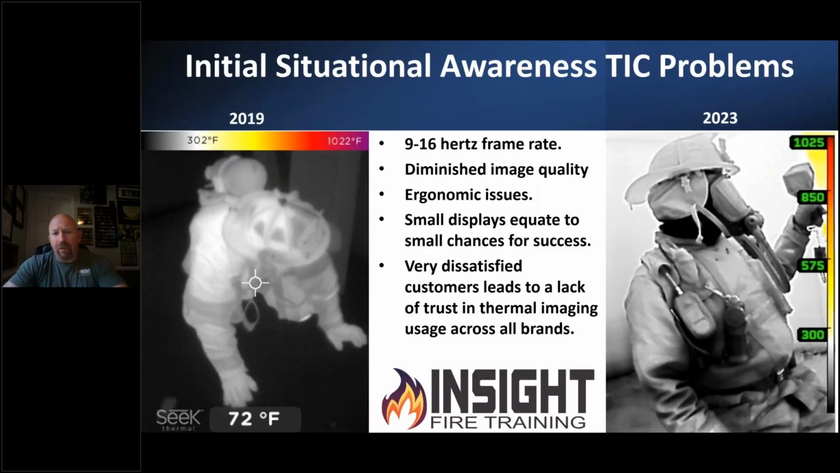Let's give you a little backstory. This is a picture of a Seek Fire Pro X from 2019, and I want you to see how far Seek has come. I'm not comparing other manufacturers or beating up other manufacturers. I want you to see that Seek itself has improved dramatically from the Fire Pro X, which had a 16 hertz frame rate and claimed a 320 by 240 resolution, to the Fire Pro 300, which is 320 by 240 at 25 hertz with improved mixed gain mode and much better picture clarity.